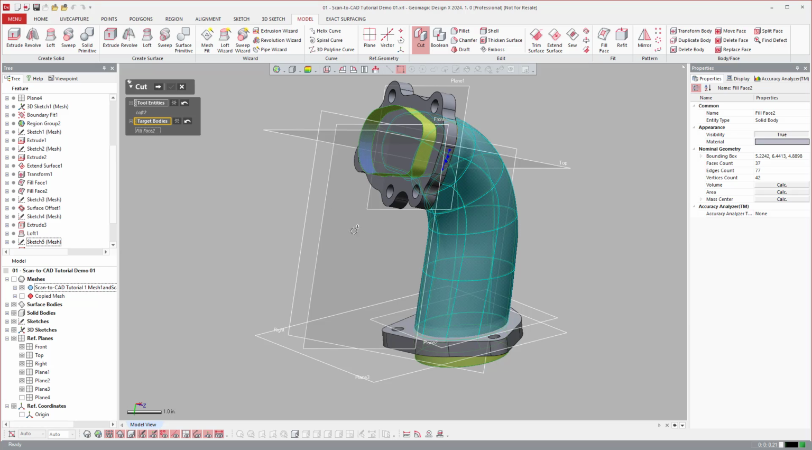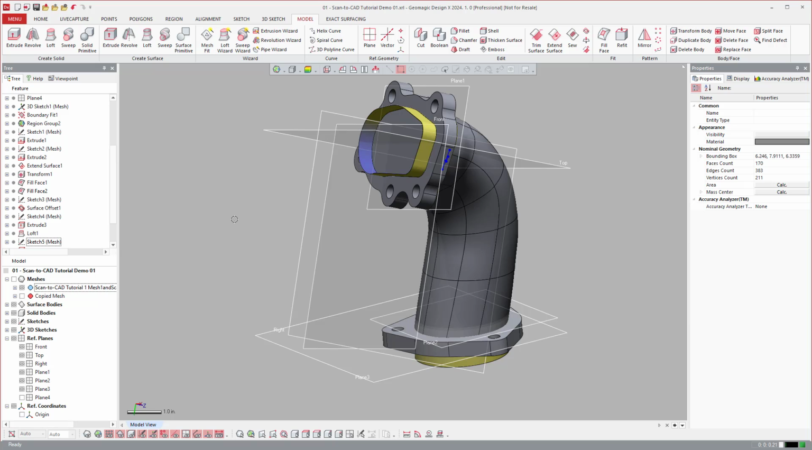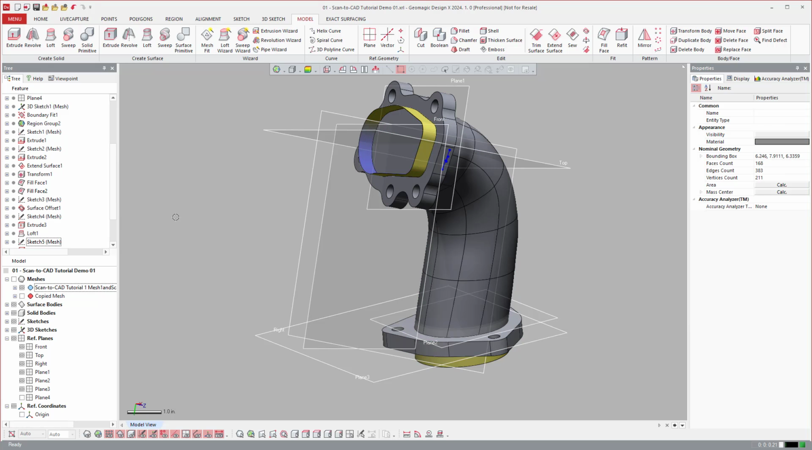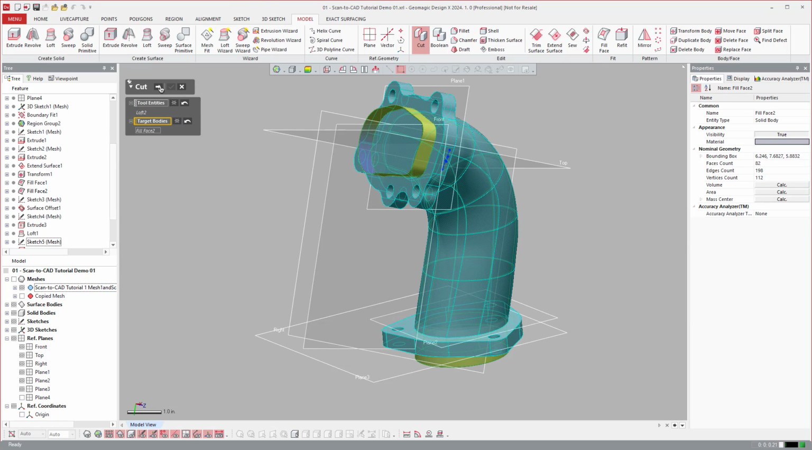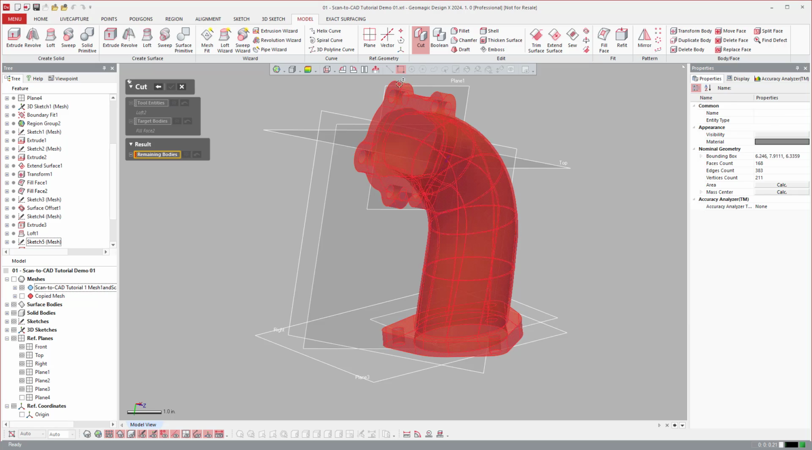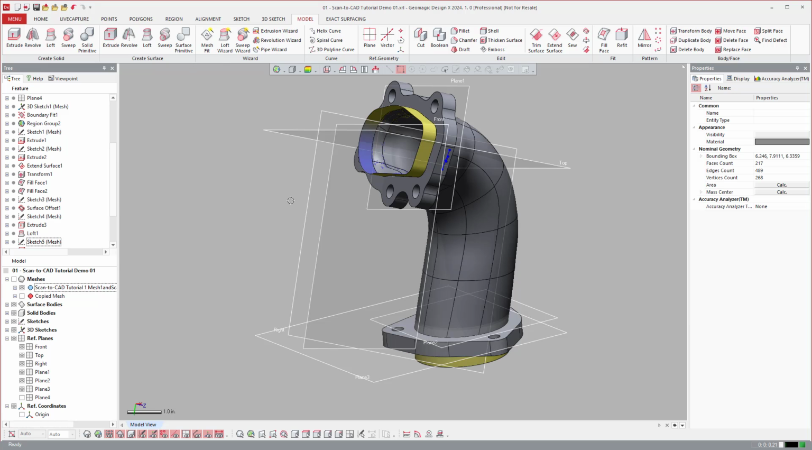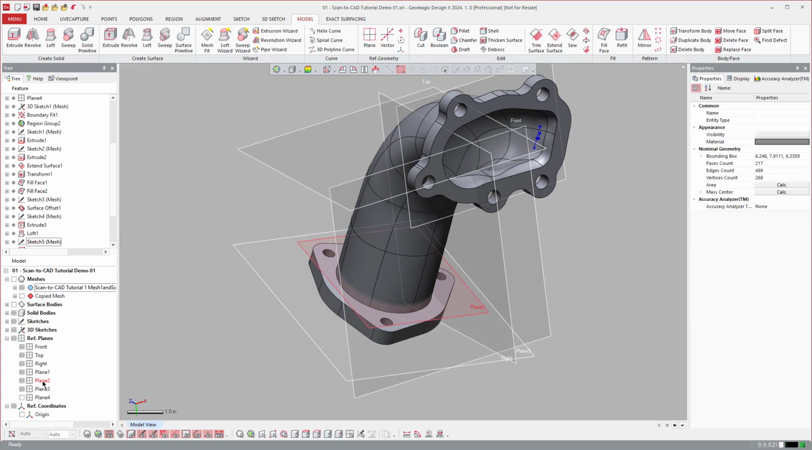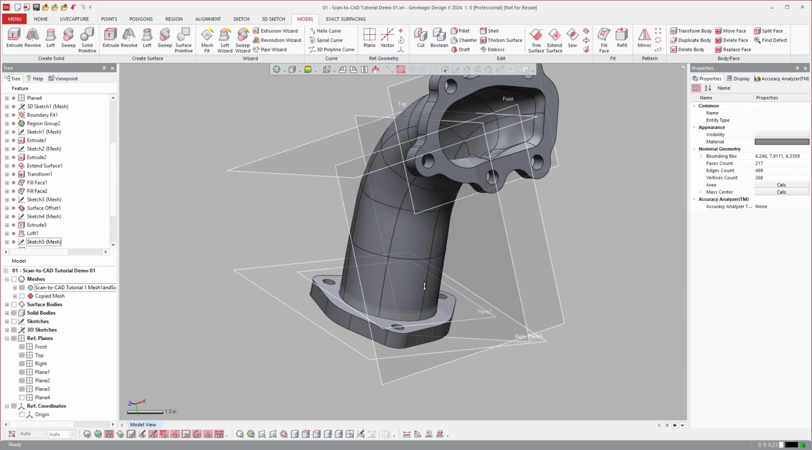Oh, forgot to do my other thing first. So let's go ahead and pause that. Let's Boolean these guys together first. Now it makes sense to cut from this. Hide the surface. And there we go. We have our little pipe here.